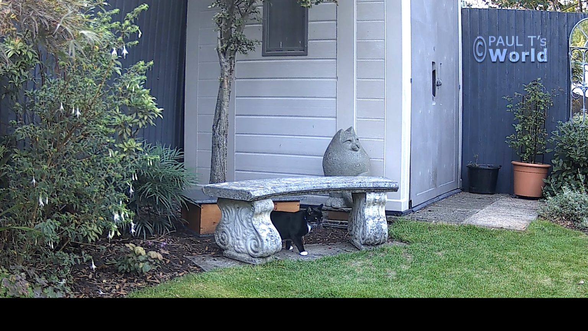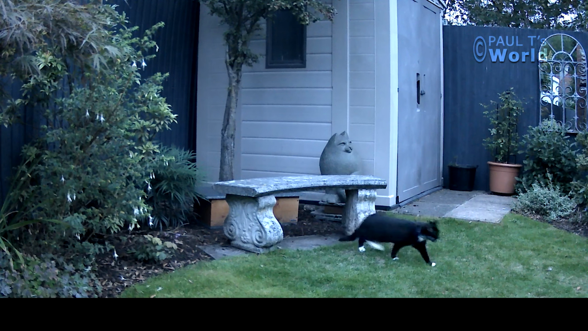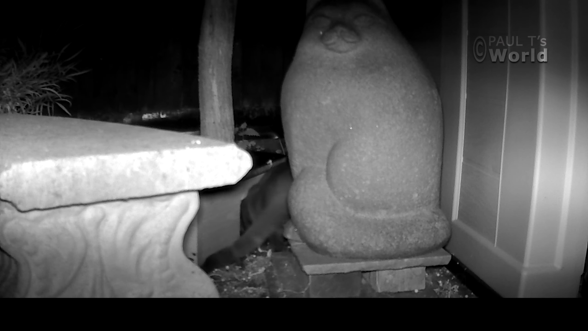They asked me to bring the camera round and first of all got the 2 little kittens that the next door neighbours had just bought. But at this angle, we couldn't really see what was happening, whether the kittens were getting into the hedgehog house. So I had to change the angle of the camera, and then the following night, bingo, the culprit.